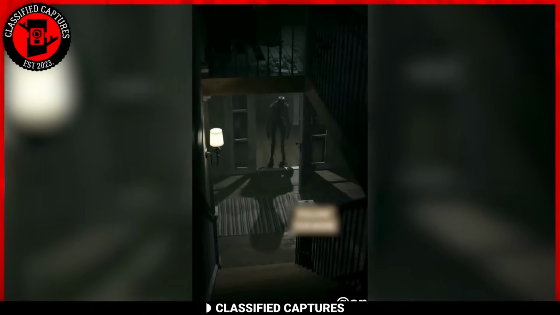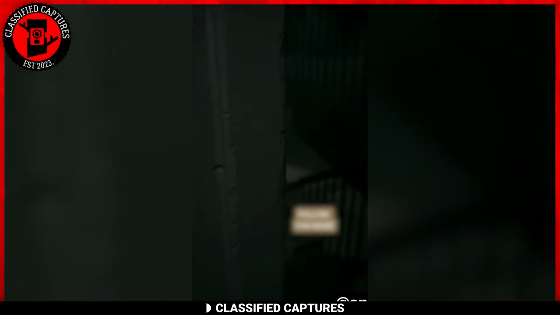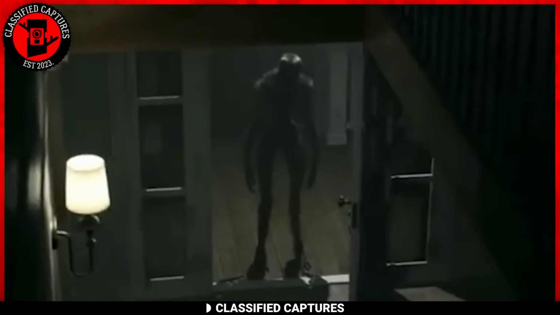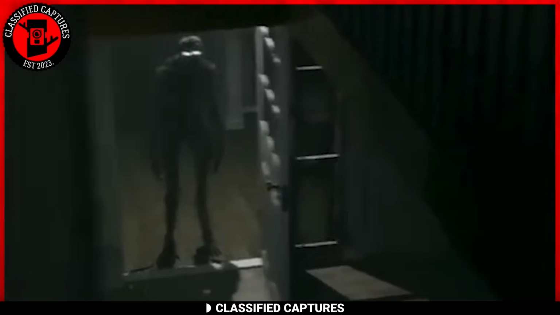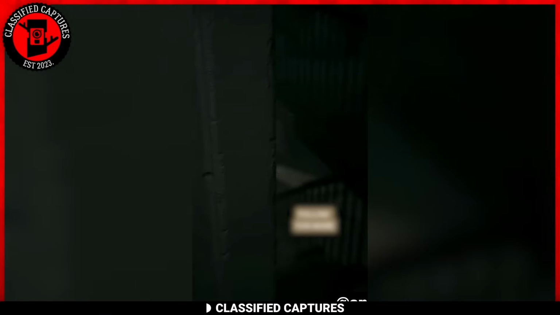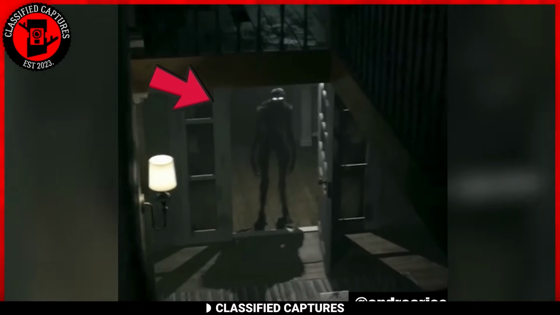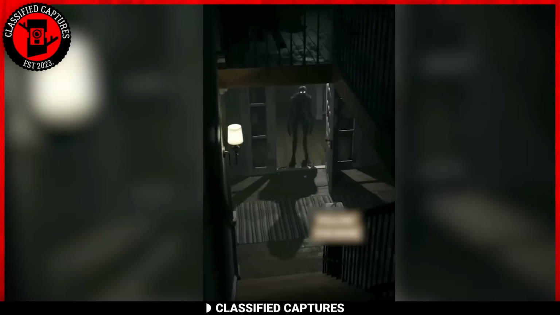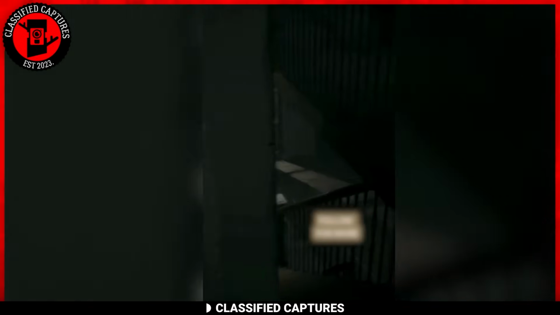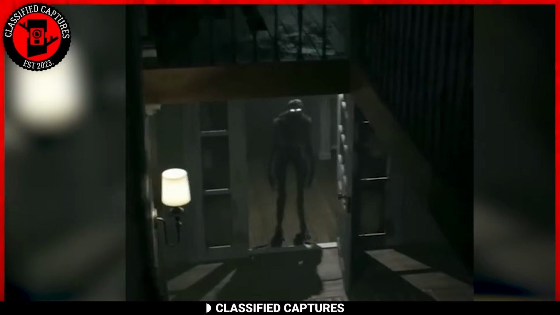A TikToker recently shared a spine-tingling post recounting a harrowing encounter on a rainy evening. As the relentless rain poured down, she found herself desperately trying to escape an unwelcome visitor. This visitor was no ordinary guest. Standing at a towering 6 feet 10 inches, it bore menacing, glowing eyes that pierced through the gloom, casting an eerie and chilling atmosphere. It gazed unwaveringly at the very spot where she sought refuge, recording the unfolding scene.